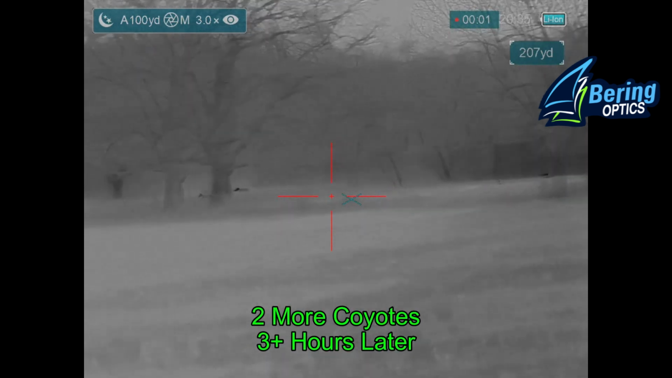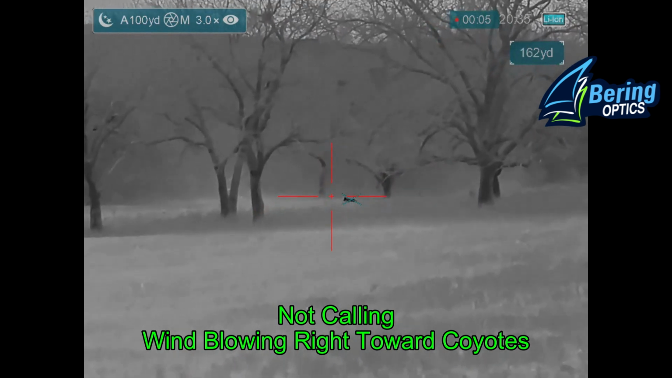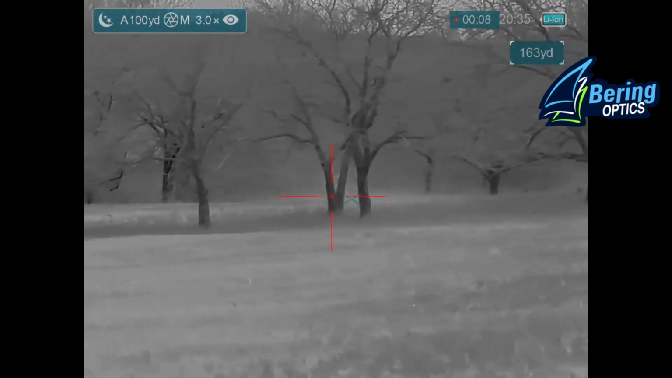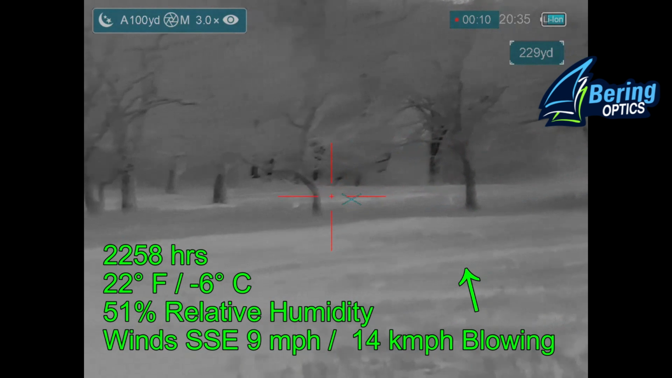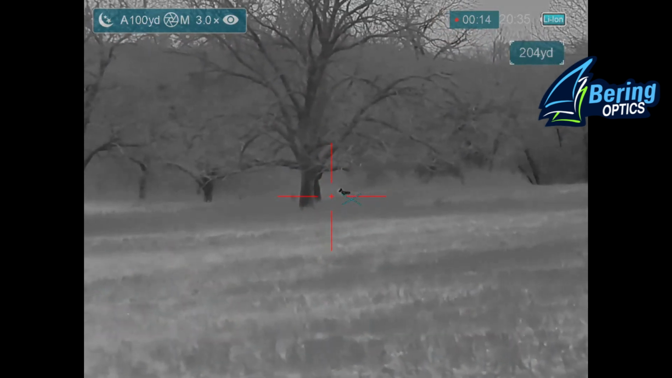And about 3 hours later, 2 more coyotes came in there in the distance. And I'm not calling to them at this point because they are directly downwind of me. I don't know that they know that I'm here, but I don't want to draw any attention to myself by calling them upwind towards me.